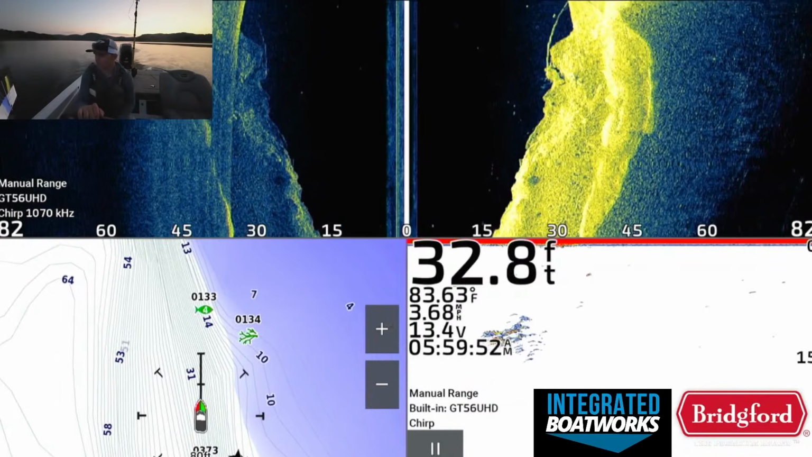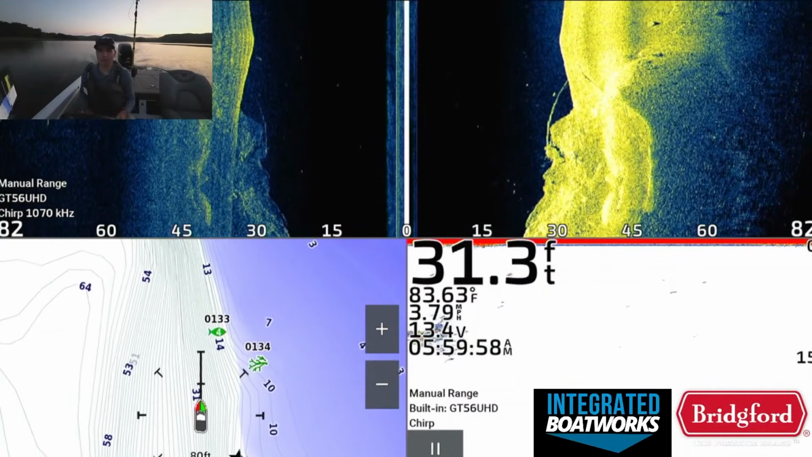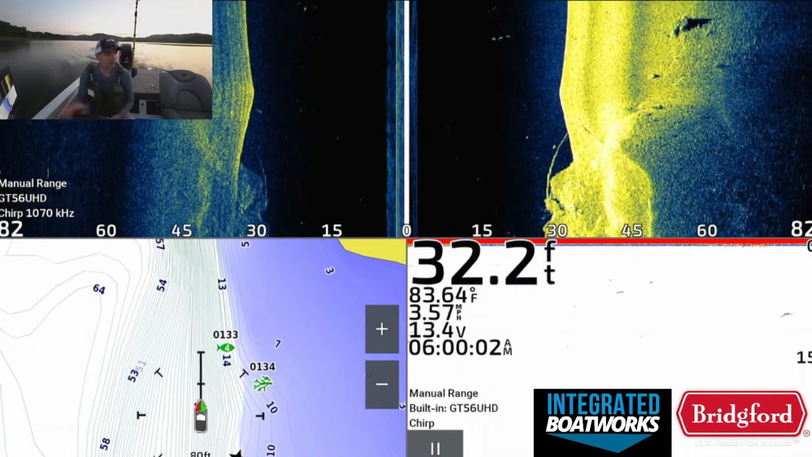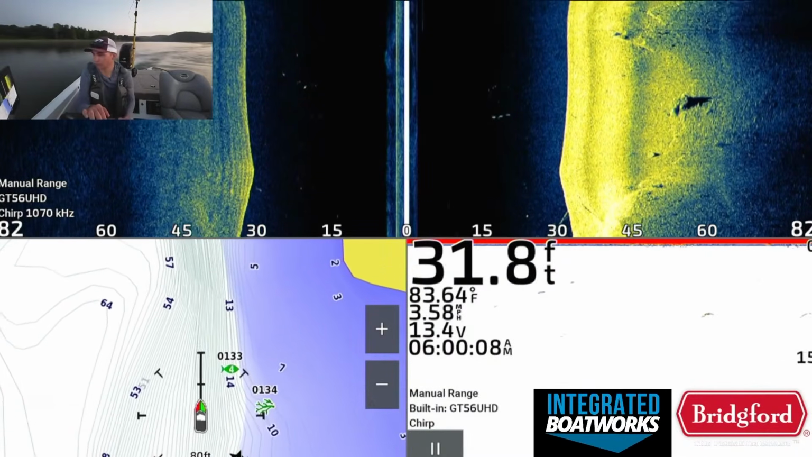I don't want to say I'm sold that the fish are here or that we're going to get bit here. The main reason I'm not super sold on this spot in particular is just the fact that I think these fish are roaming a little bit too much, but I think that's going to be a problem anywhere we go right now, to be honest, just until that sun gets up a little bit higher.